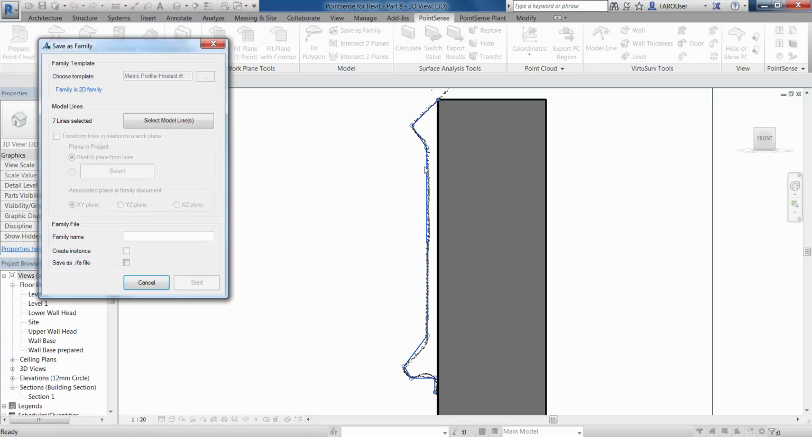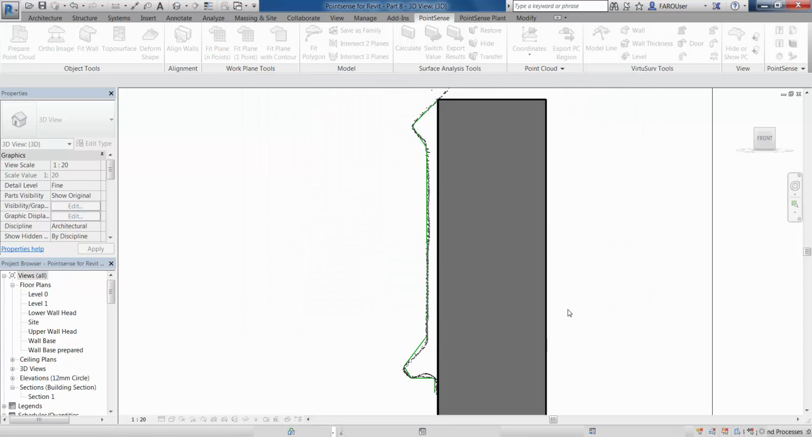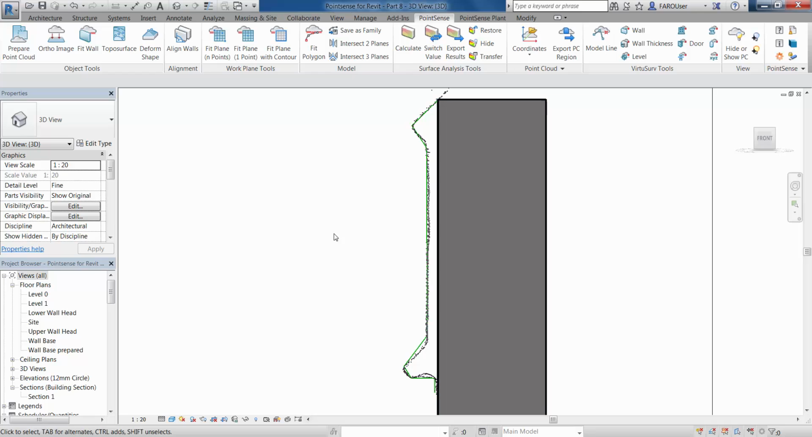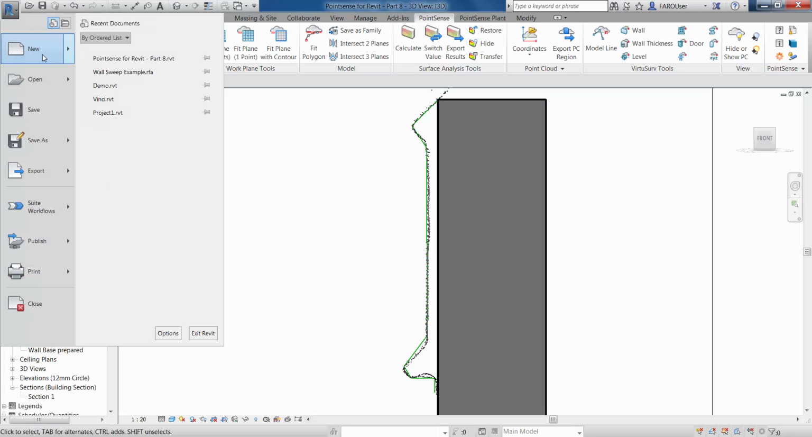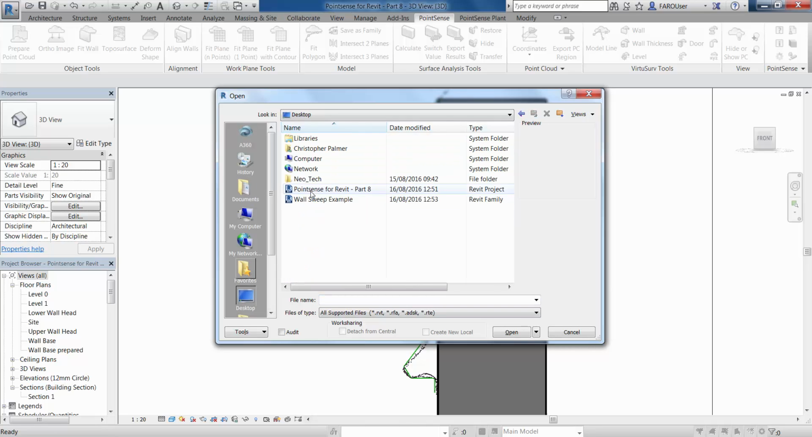We're then going to go to select model lines. One click of the first model line then selects all of the lines. You can see here it says we've now got 7 lines selected, and we can give this family a name. So wall sweep example, and save as an RFA file. Press start, and we're just going to save that family file out onto my desktop. Let's go then and open that file up now, because we need to do a slight edit on this before we bring it back in again.